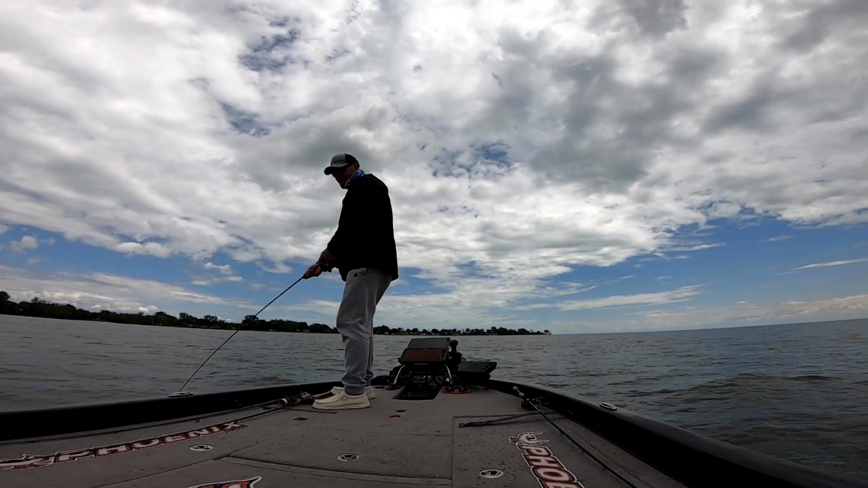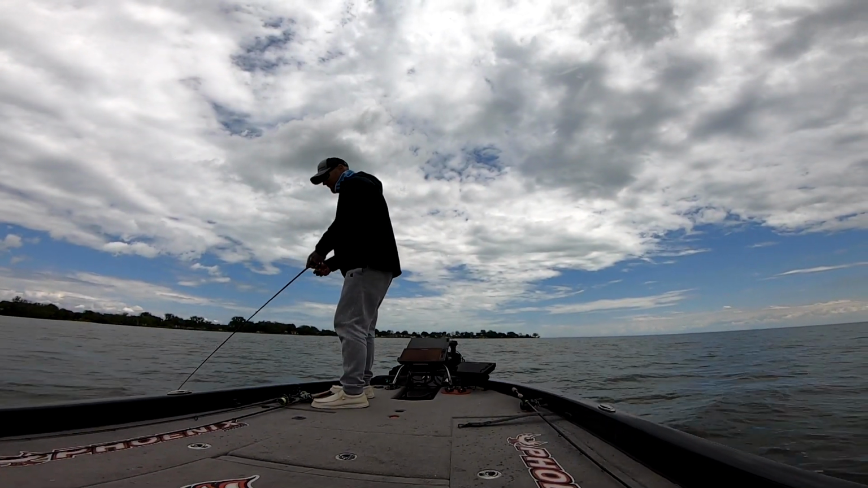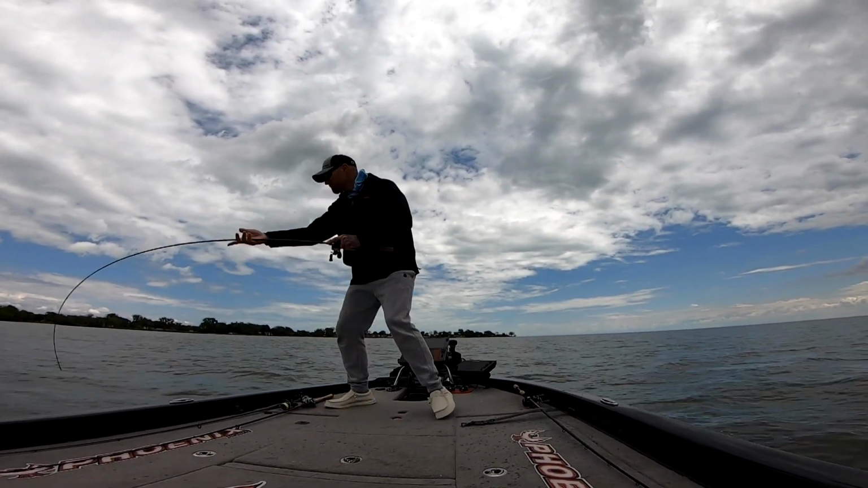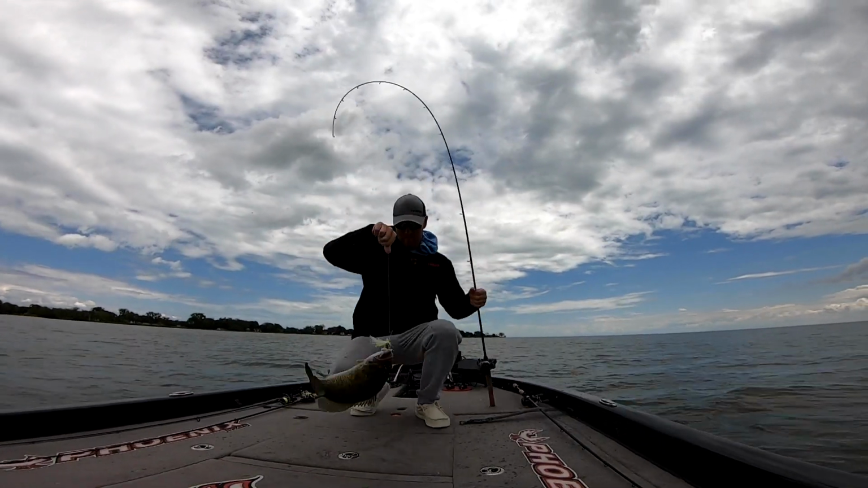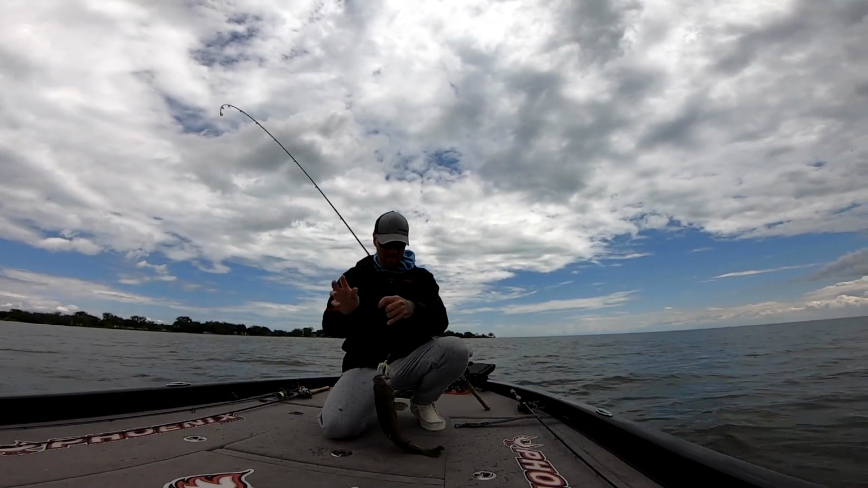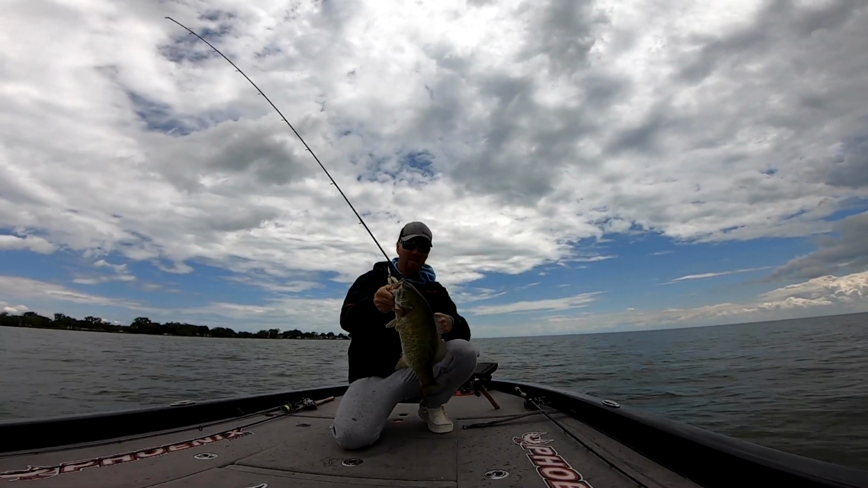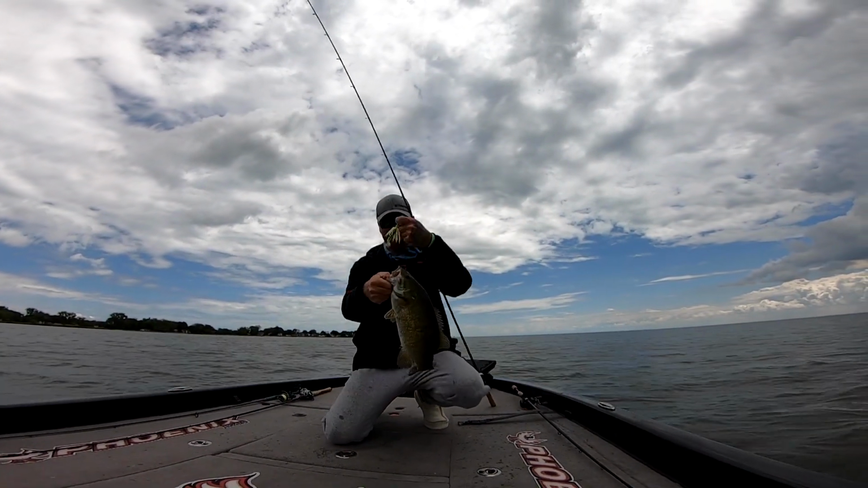Big smallie. I was just getting ready to move. That's a goodie. I was just getting ready to move. Big old smallmouth smacked it.